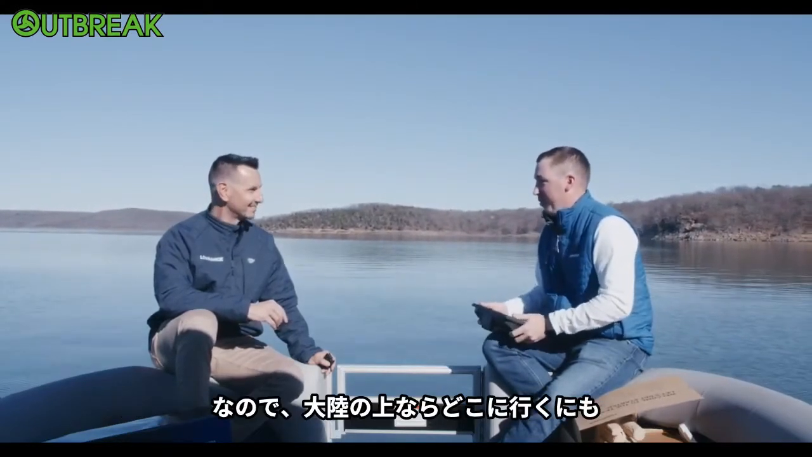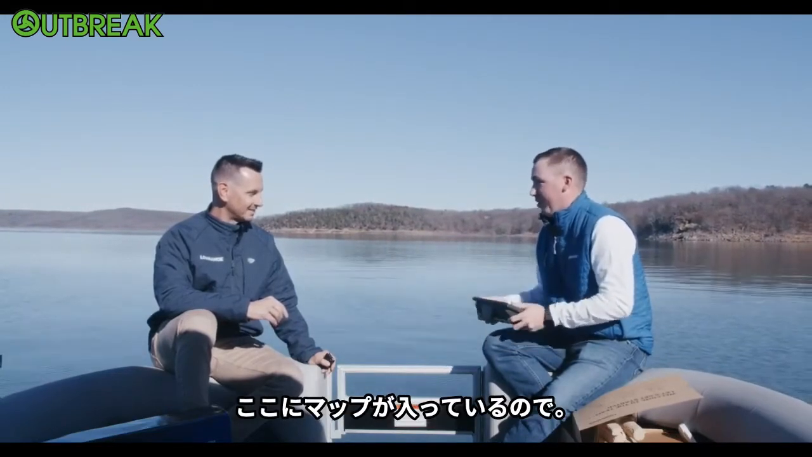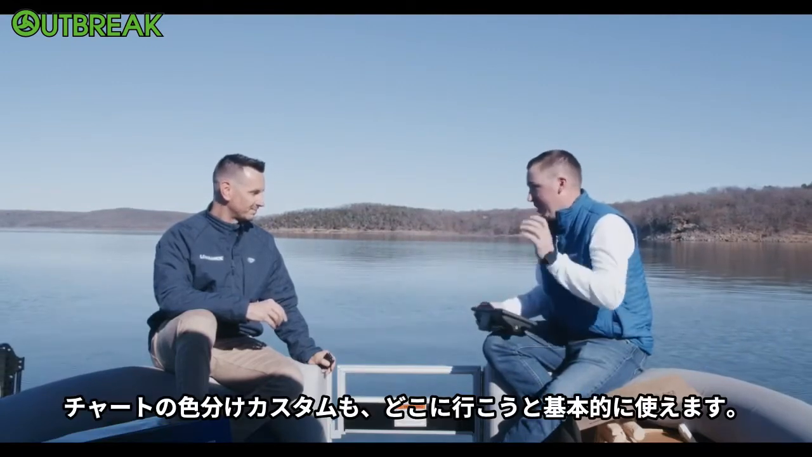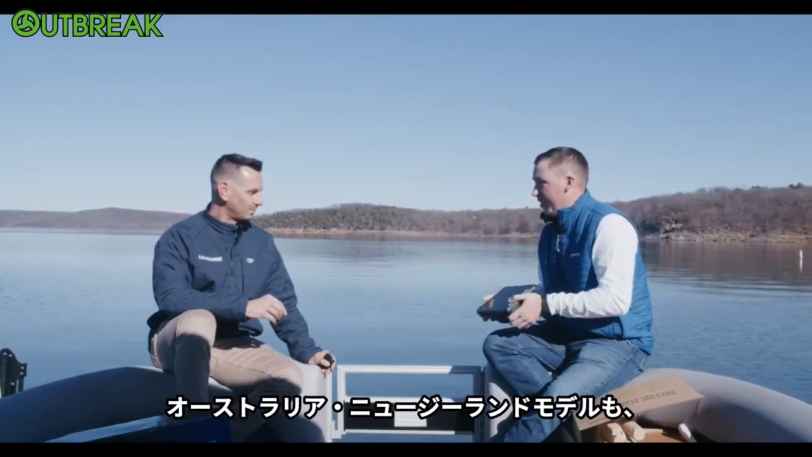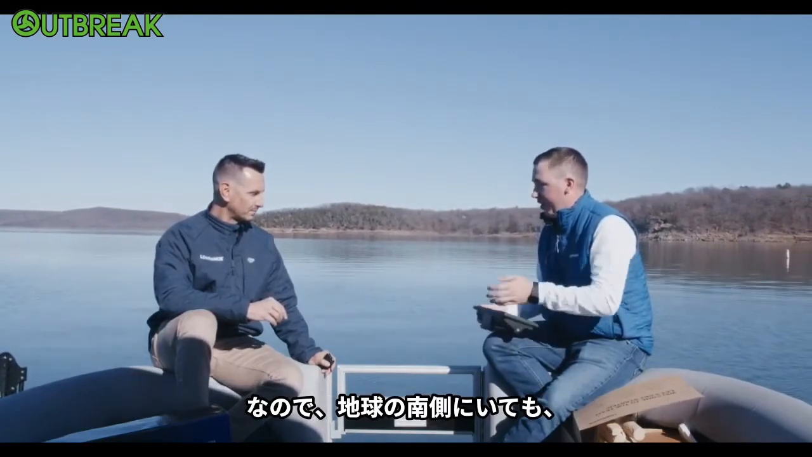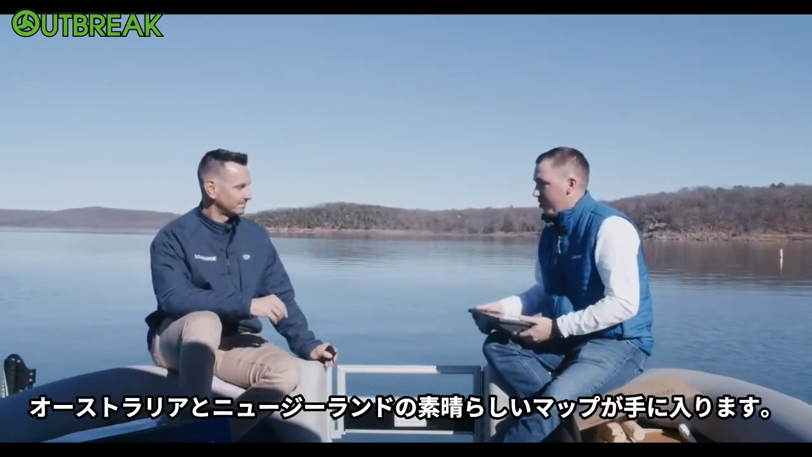That's a big map. Yeah, that's pretty cool. It basically means anywhere you go on the continent, you don't need a chart card. It's got the map in here already. It's one-foot contours basically everywhere, custom chart shading basically everywhere. So that's really awesome. We have the same sort of detail and the same kind of coverage in Australia and New Zealand. So if you're down there in that part of the world and you buy an EliteFS, you'll get an awesome Australia-New Zealand chart as well.